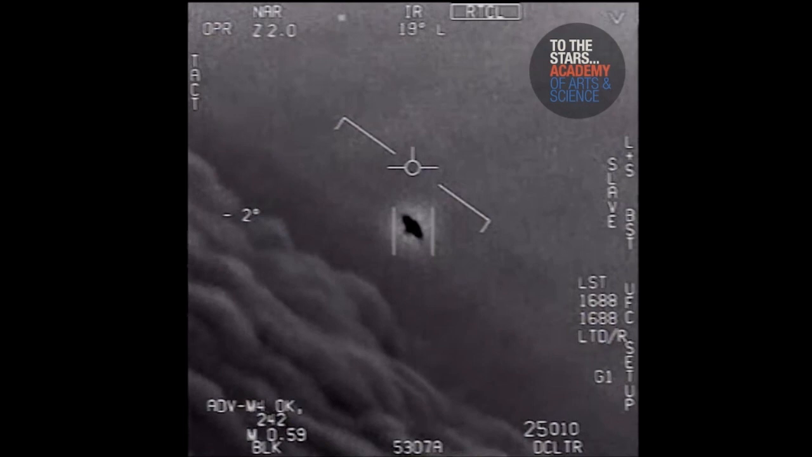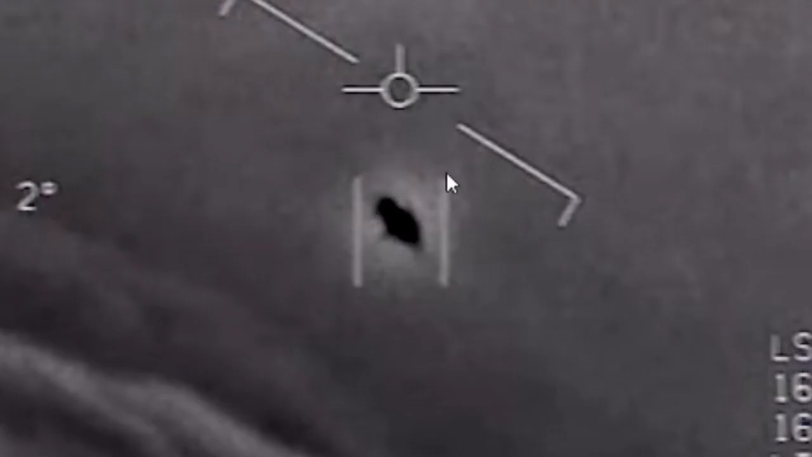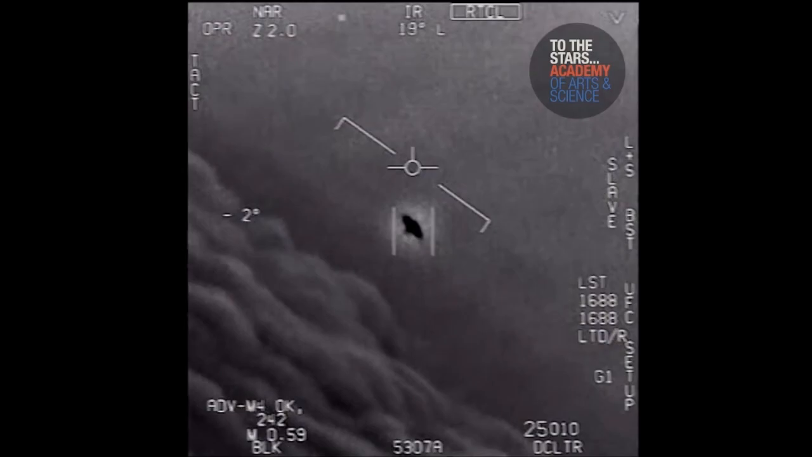Although it can be clearly seen that the entire body of the object is black, there is this kind of white hue, this white glow which surrounds the object. Now, one other thing I would like to mention over here is, although this footage was taken from a fighter jet, which obviously has state-of-the-art equipment, unfortunately this footage released to the public is extremely blurry and